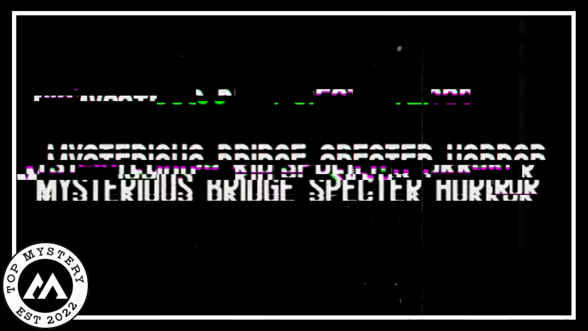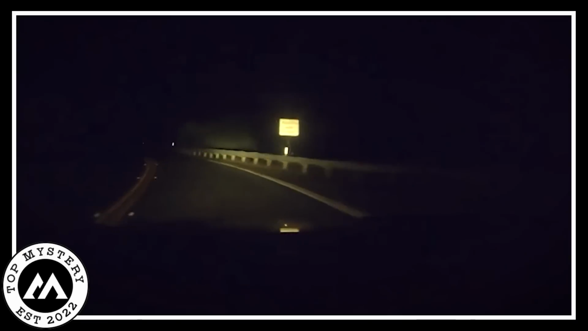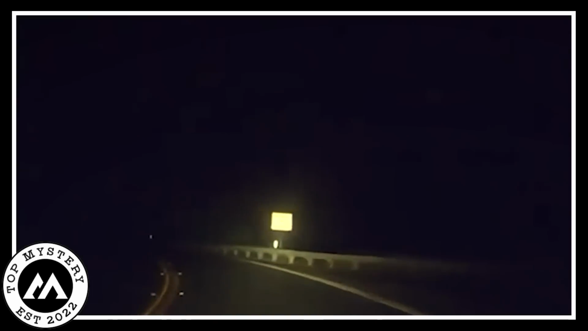Mysterious bridge specter horror. In the middle of the night, a really scary video showed something unimaginably horrifying. In this video, there were some people walking along a desolate road, surrounded by a deep pitch-black darkness that seemed to engulf them completely. As they continued down this eerie path, an unsettling feeling of fear started to creep over them. Suddenly, something terrifying emerged, as if summoned from the deepest depths of despair.